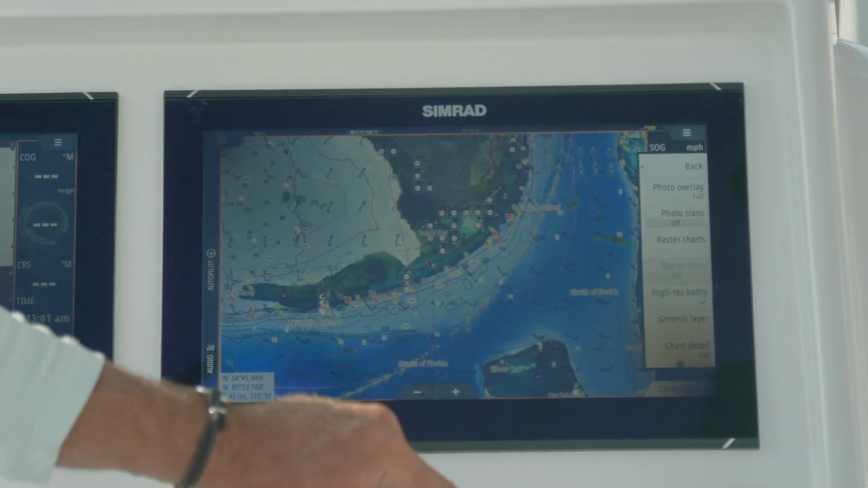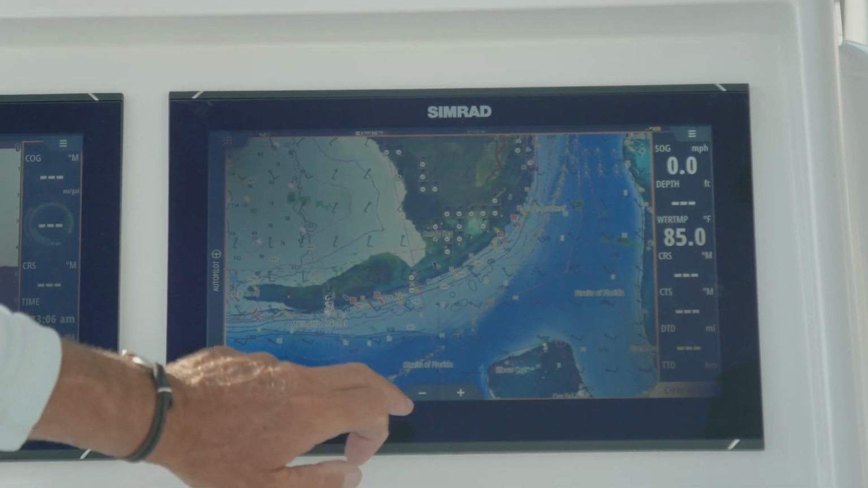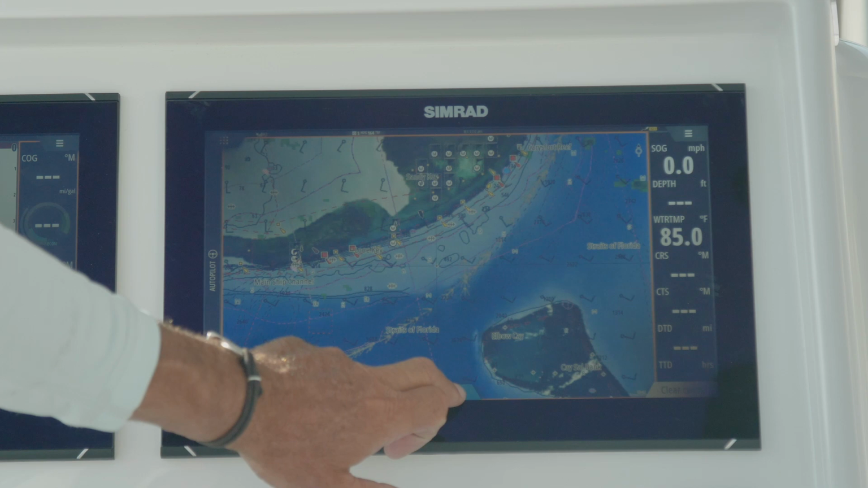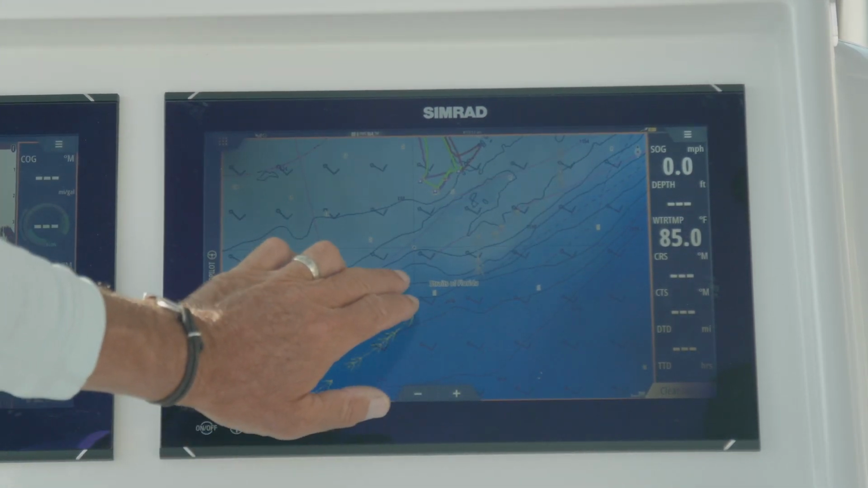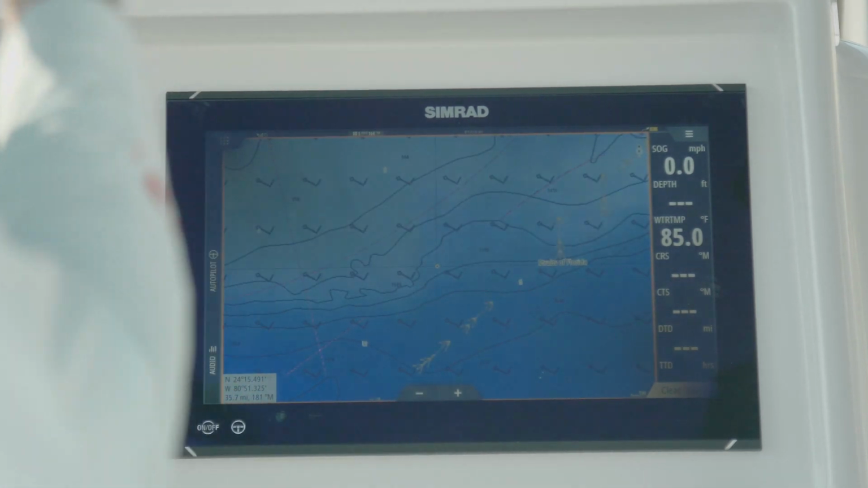I'm going to click on that button. It's going to take away some of my navigation options, but then when I zoom out and then in to the swordfish grounds, the detail is going to just become stronger and stronger on the drop-offs.